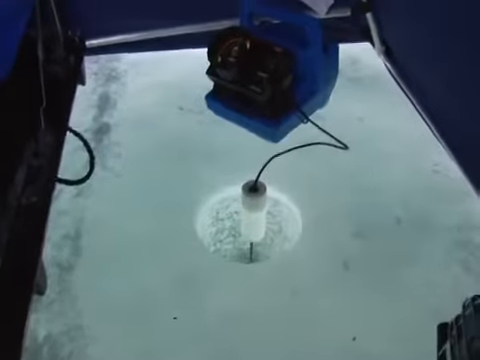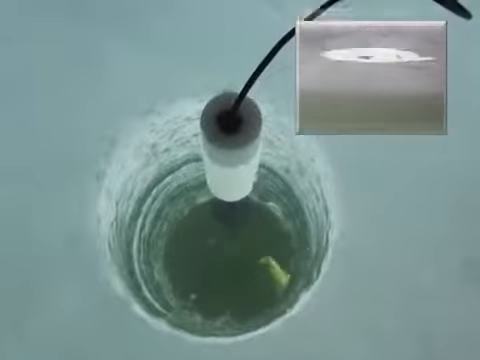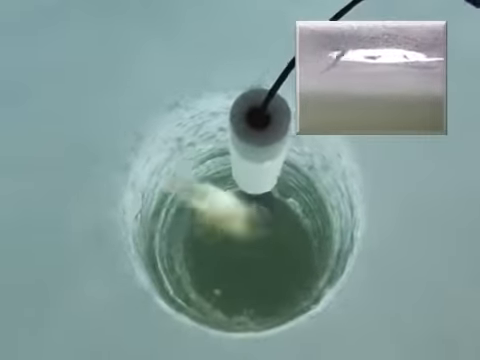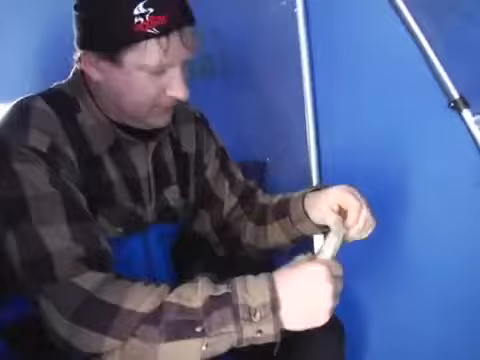Let's check it out. Ooh, it looks like a nice crappie. Ooh. Yeah, good one, Dad. I'll eat that. Check it out, huh? Yep. That is a good one. All right, did you see how I did that? How we caught them? Yeah.